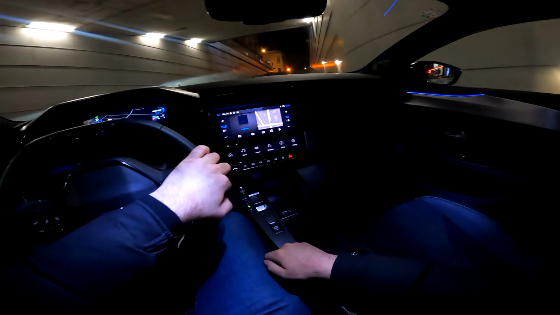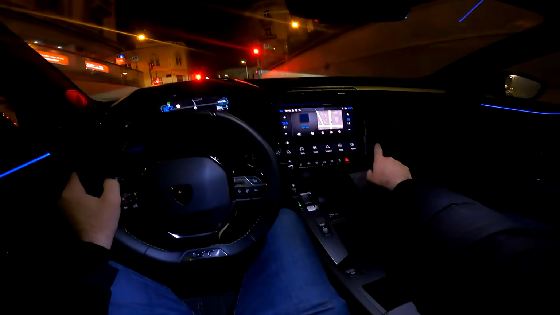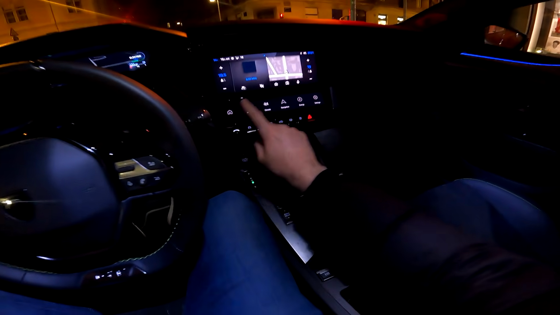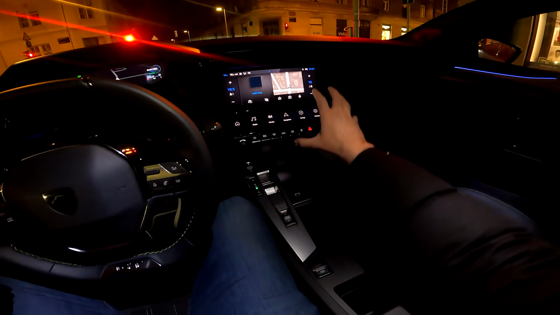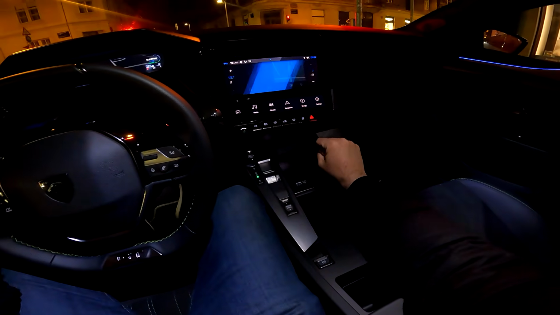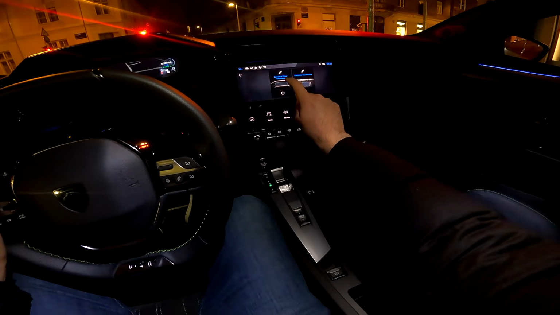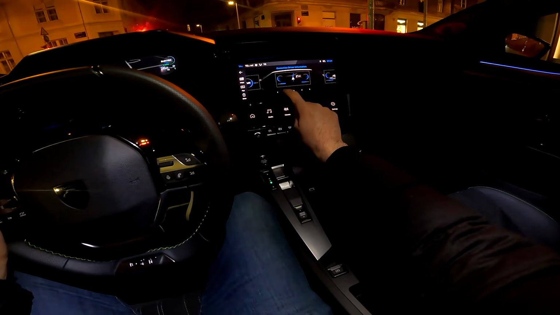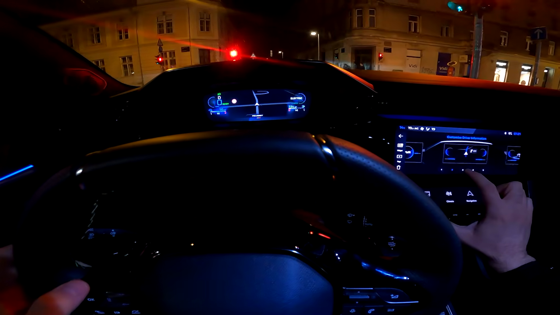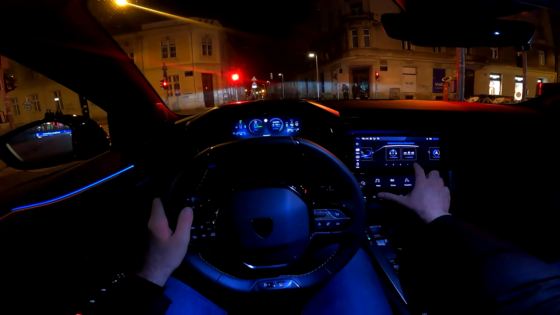Here in the middle we also have the 10-inch display, and we also have an additional layer here, a digital panel with different shortcuts. You can configure what you want here. Actually, I will show you that as well. Let's now go to the customization, display customization, and now this is view number 1, number 2, number 3, 4, 5.